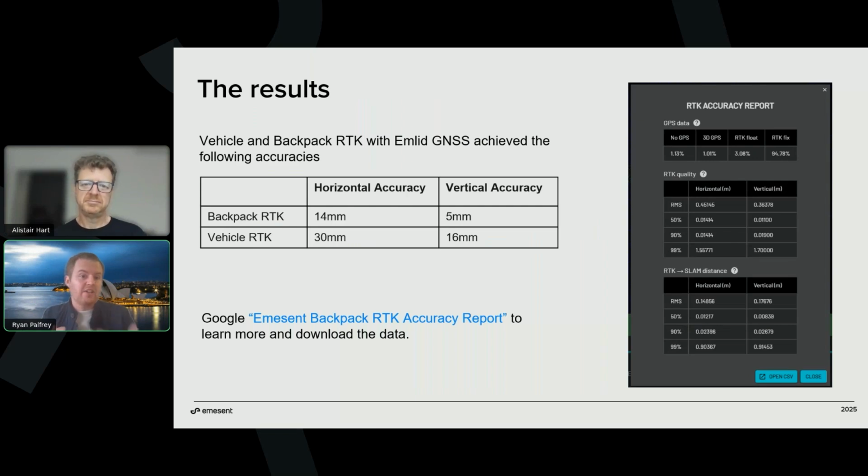Because I think that's a really exciting area for us to explore. On the right-hand side there, you can see an RTK accuracy report. That's not the report that's on our website. The one on the website looks much more schmick and is much more official. This is the accuracy report that our users see when they process the data in our software.